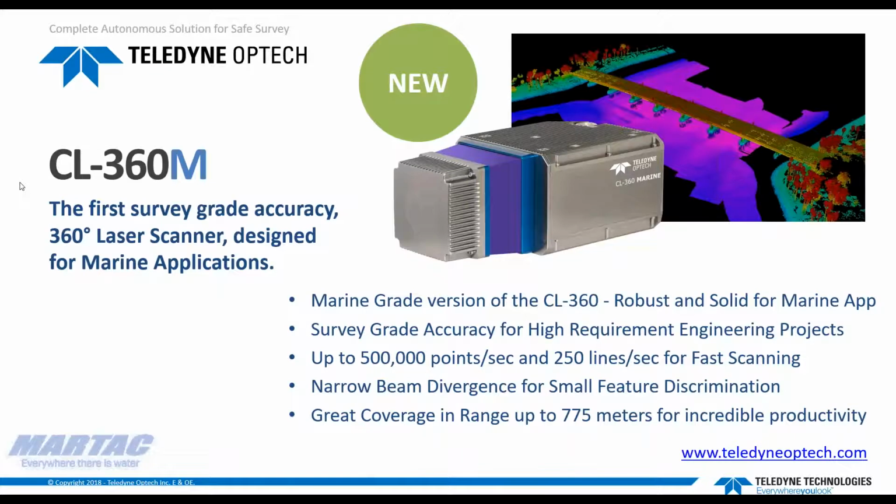It's also a survey-grade accuracy system for high-requirement engineering projects, right? So we're talking about a system capable of 10 millimeters range accuracy, which can expand your range of applications with confidence in results.